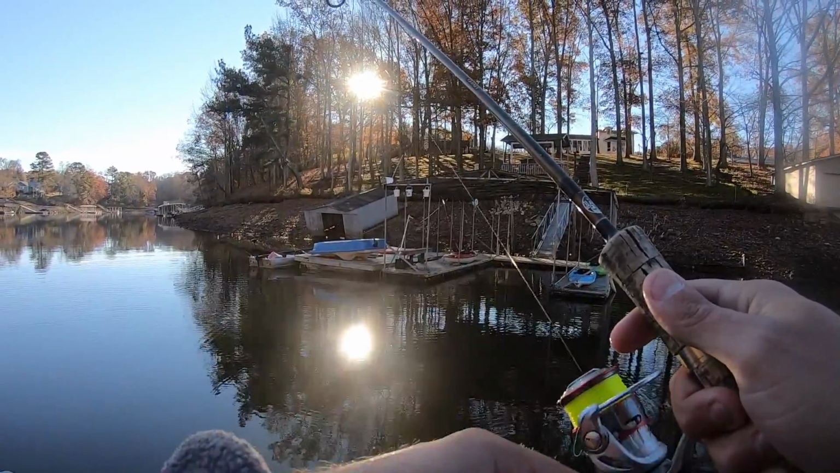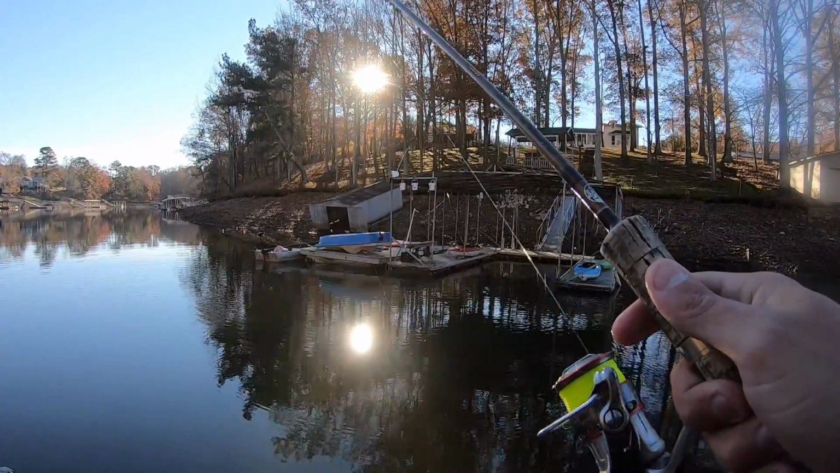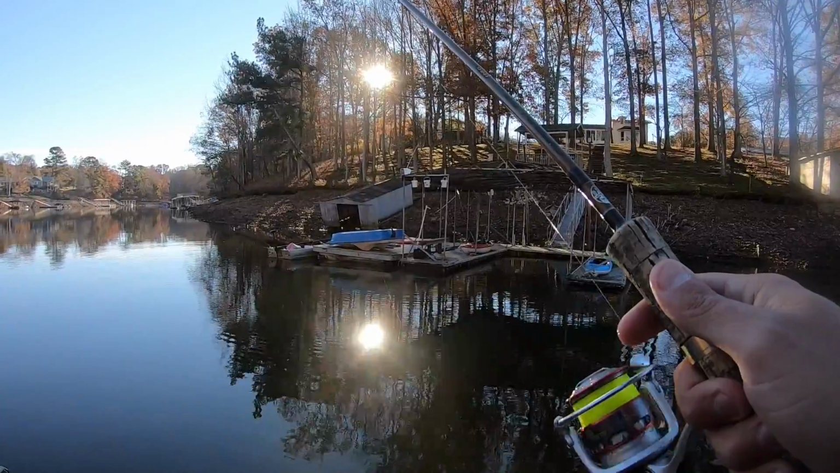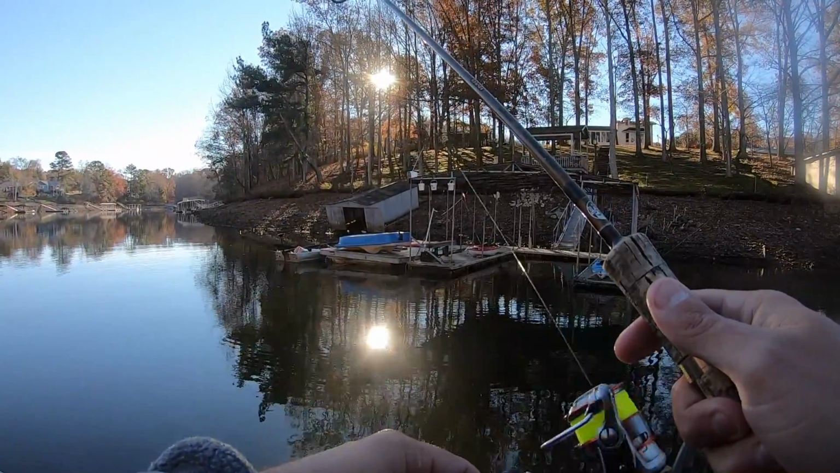So learn to tell the difference between bluegill and crappie bites, because a lot of times when you get them little bluegill bites, you can just keep reeling and you'll catch you a crappie.